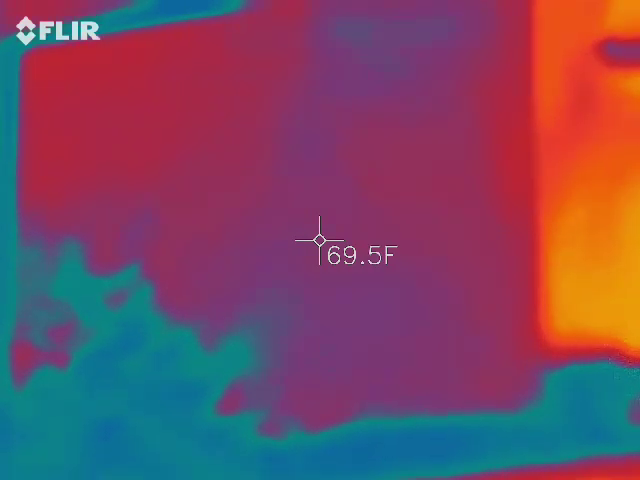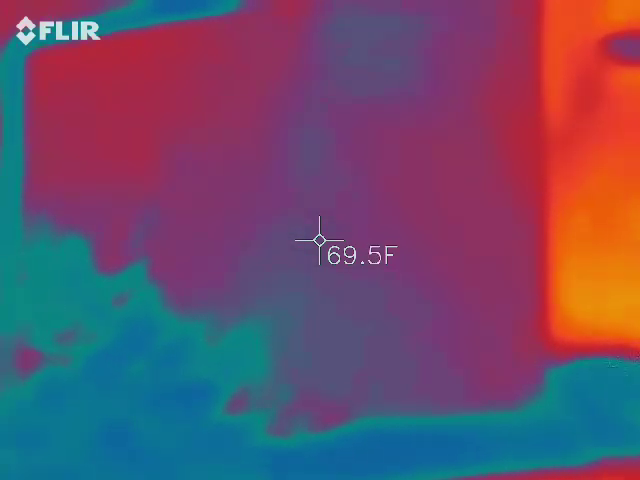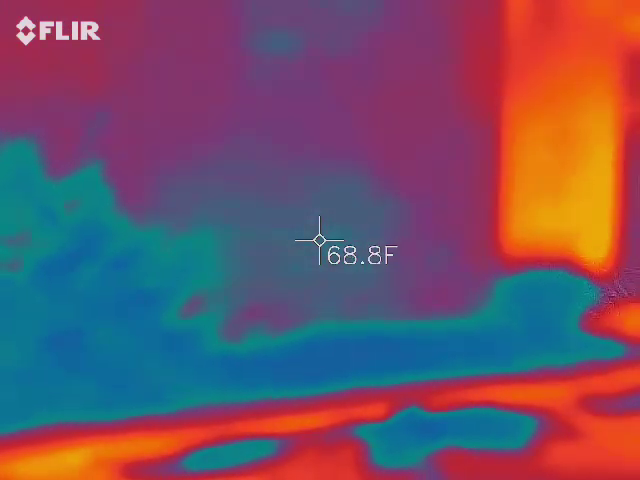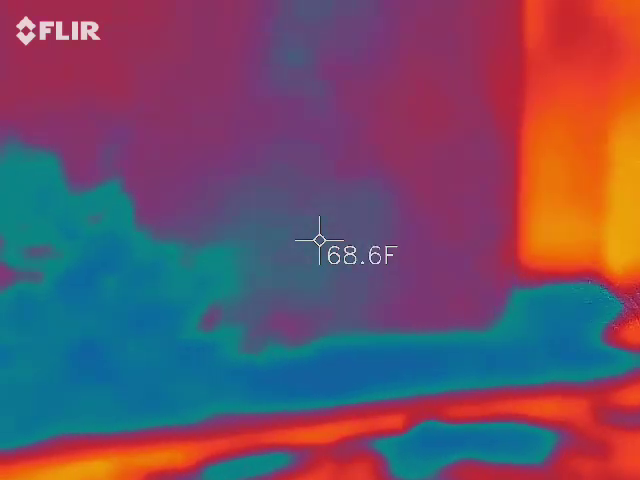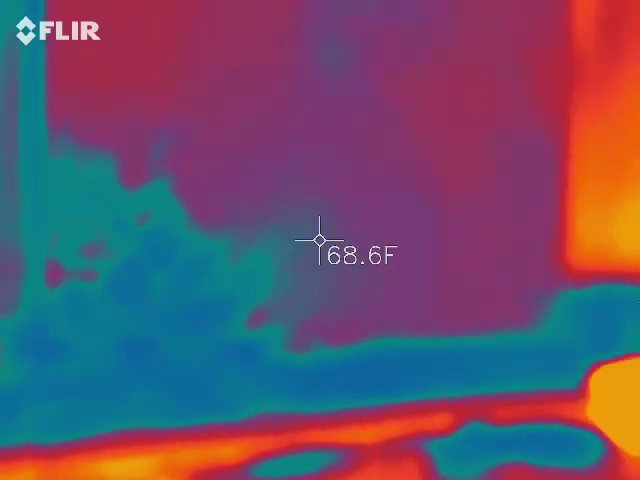If you start to drop below what she actually gets, you probably have something. If she's shooting that wall and you drop down to 60, you know there's something going on there. She still has a 64, but you're at 60, something's definitely going on. That's when you pull out the yellow one and try to find where that cold pocket is.